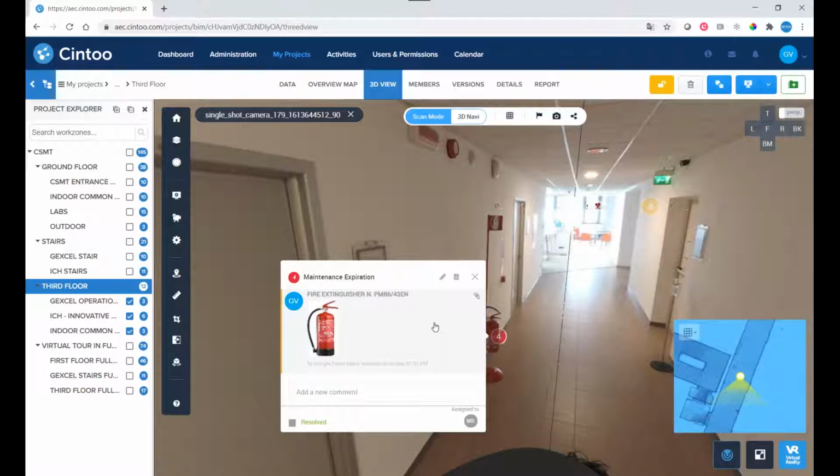So it is possible, for example, if you have to plan a maintenance of the building, like the fire security planning, to add some annotation on a particular object, like for example the fire extinguisher.